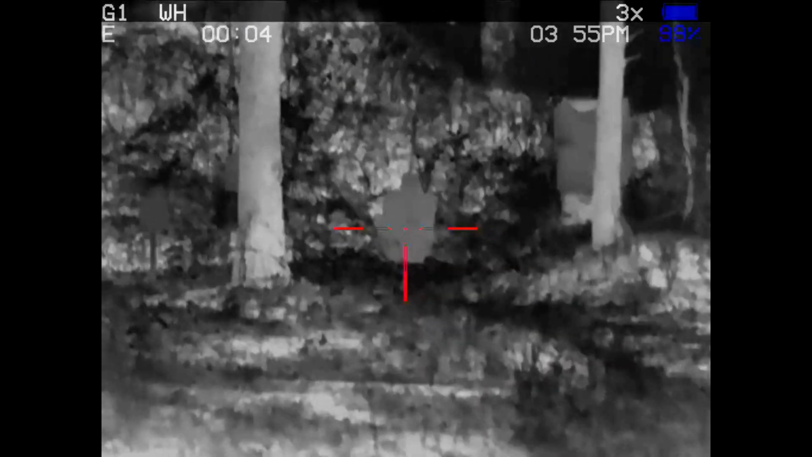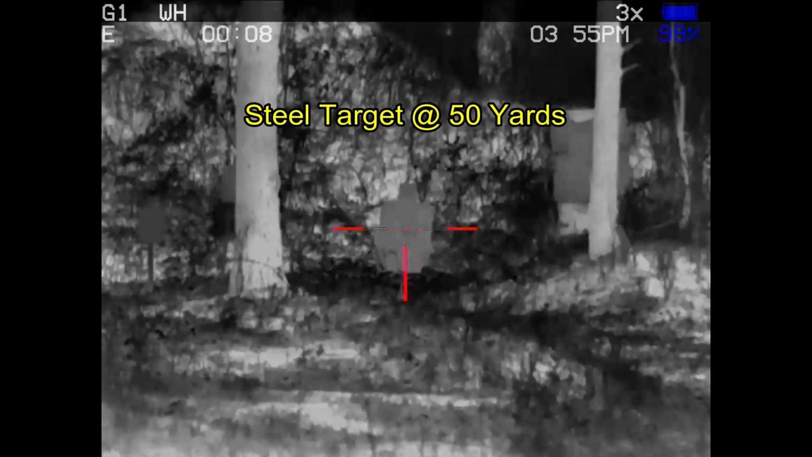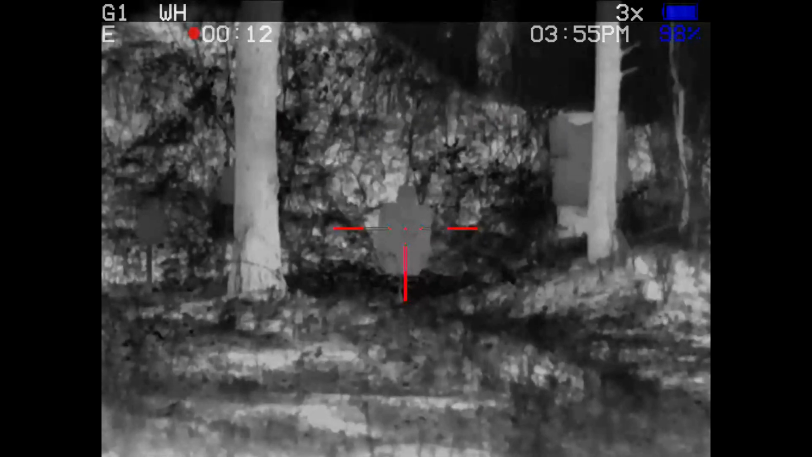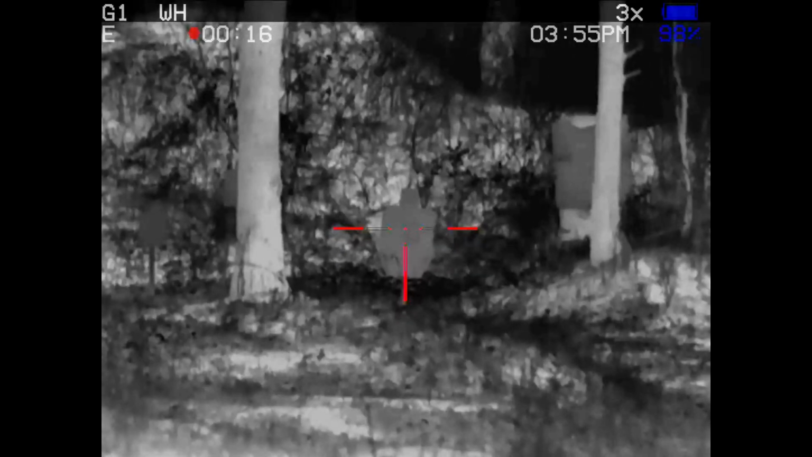I'm waiting for Ben to get his spotting scope. So I'm going to put a few rounds downrange just to see where they're impacting. The first one's going to be in the center, then I'm going to try one for the head, then one for the crotch area. Range is hot. Just to see where I'm printing.